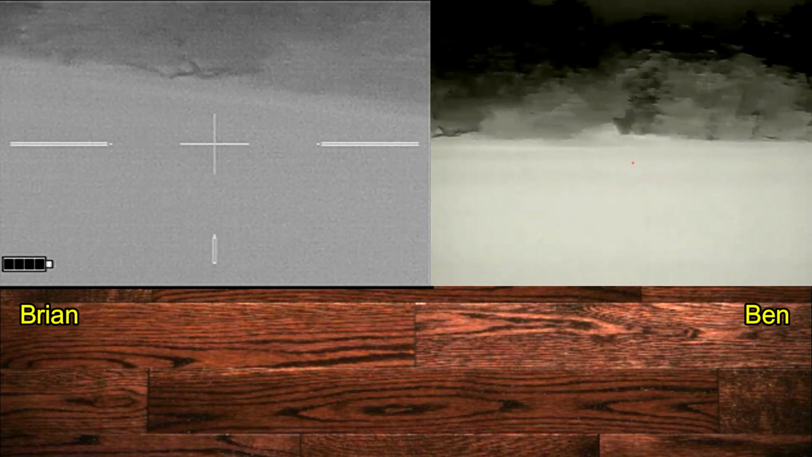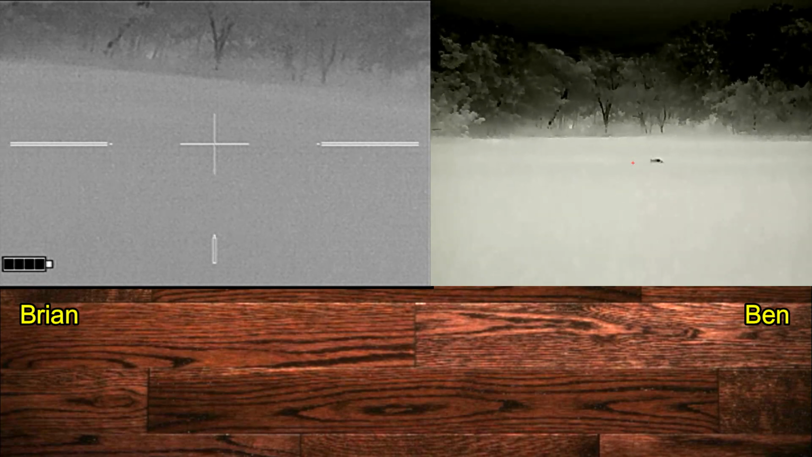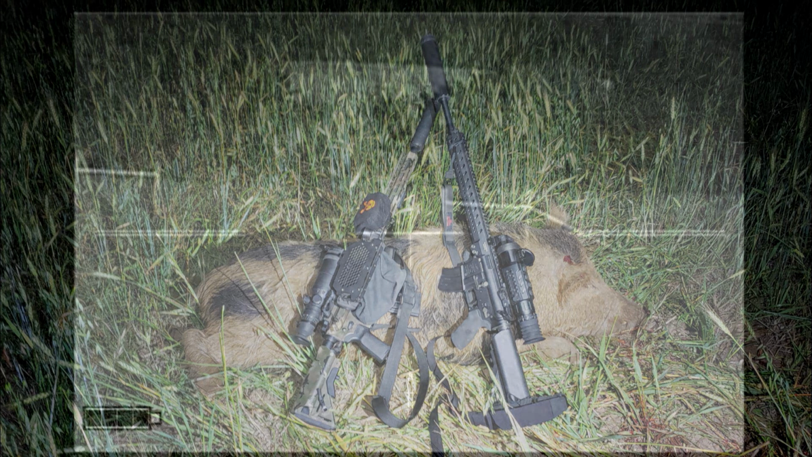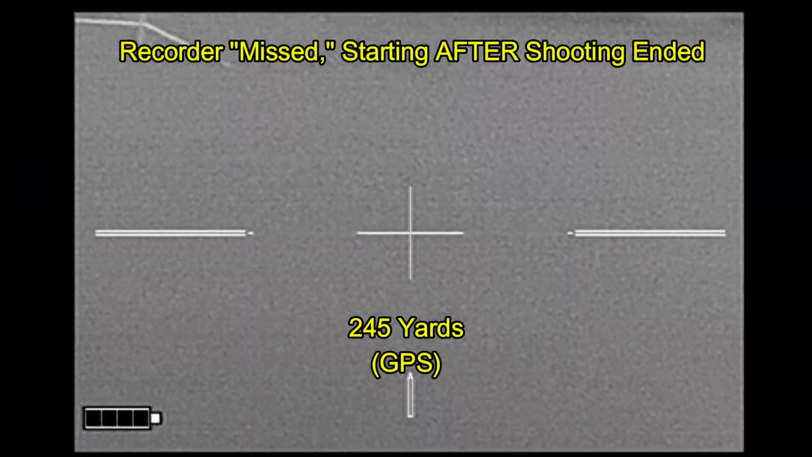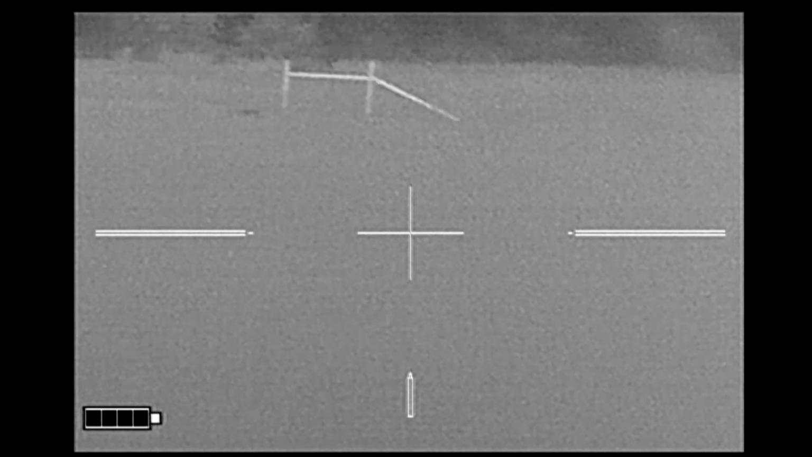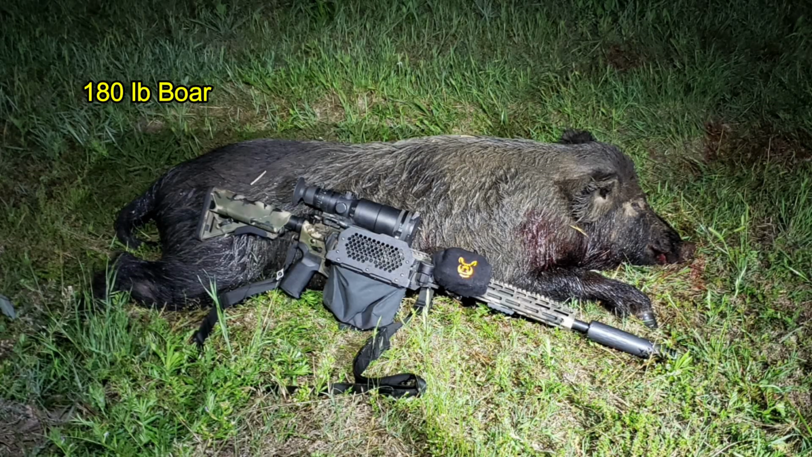At this point, out of the 3 hogs, we've got one down that we know where it is. And that turned out to be a 160-pound boar that Ben finished off. I missed all 5 of those shots. And then apparently Ben's downed hog got up, and I ended up shooting it several times and missed it on the video. And it turned out to be a 180-pound boar.